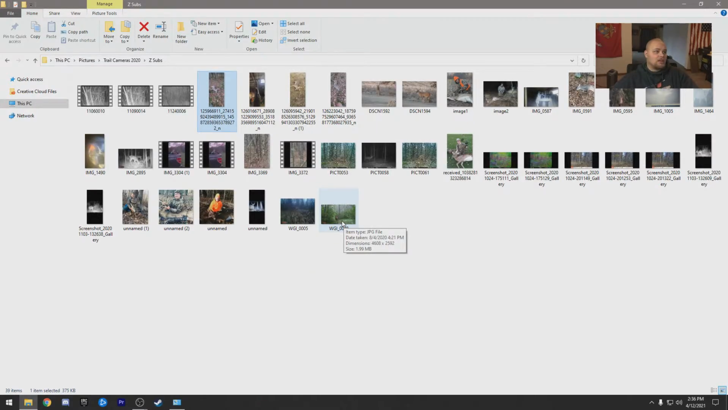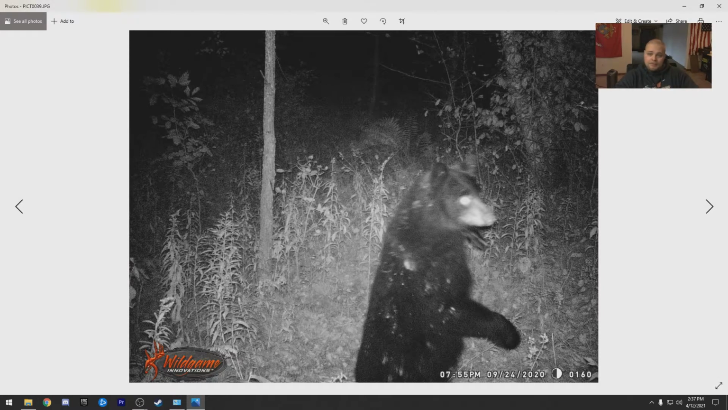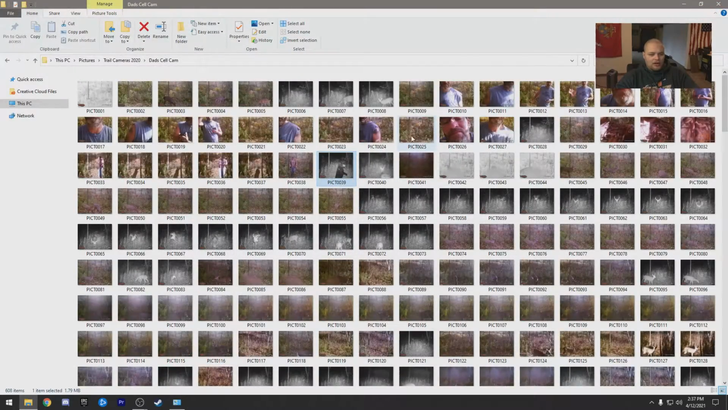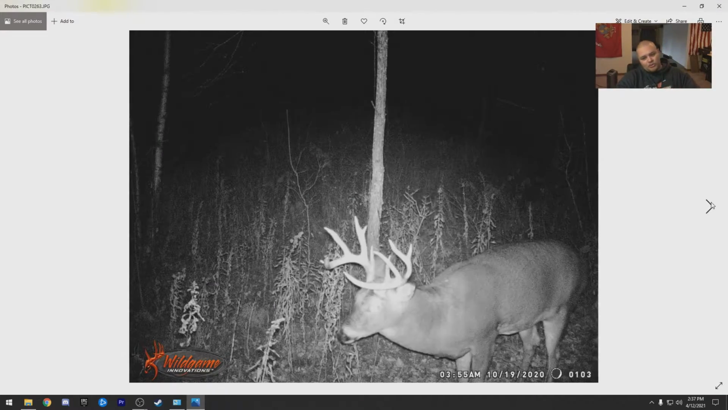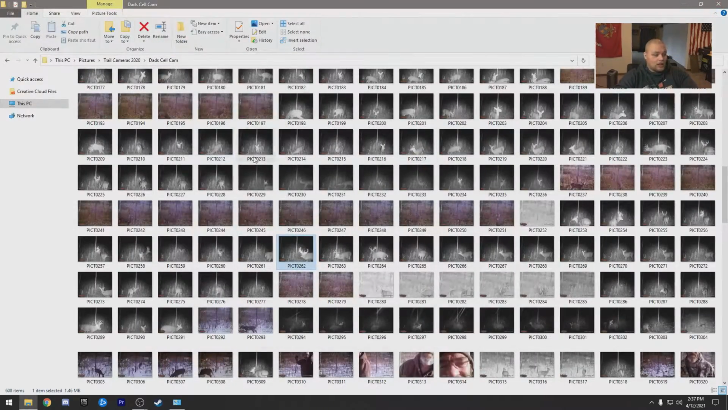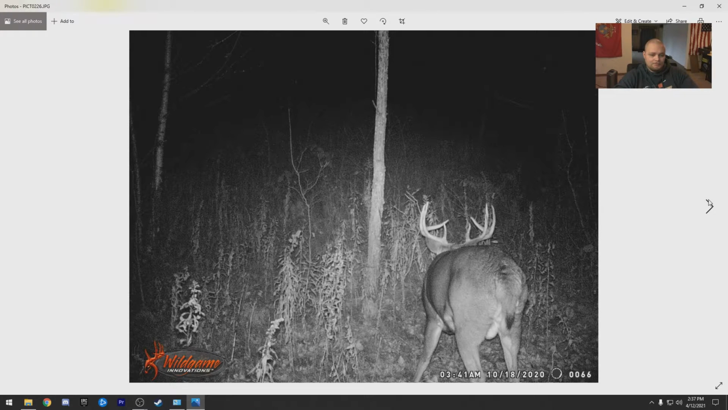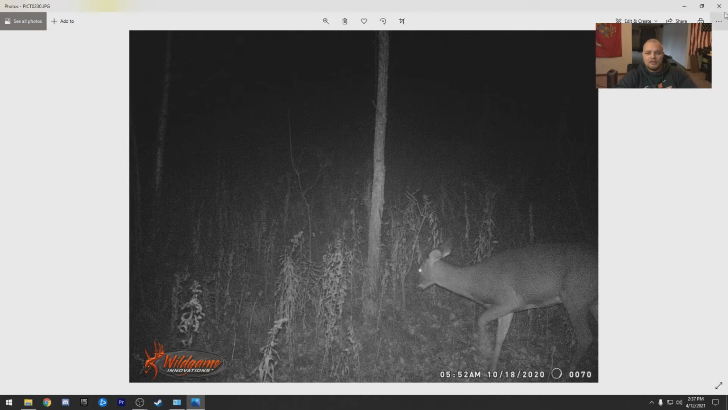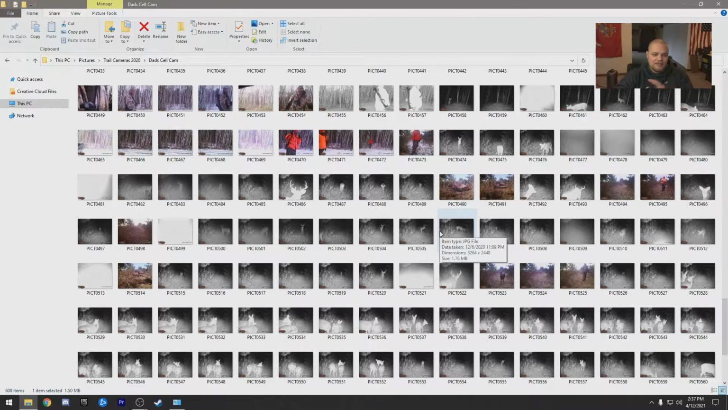So give me 1 second here. There's a lot of bucks and things that we can go through. This little guy. We had a couple of bear on our camera this year. There's a lot to talk about this year. This buck was on our property for like a week straight, and the neighbor shot him. Oh, unfortunate. But there's a lot of big bucks to talk about, private and public land. We pulled all our cameras, and there was way more survivors this year than I have ever seen before.